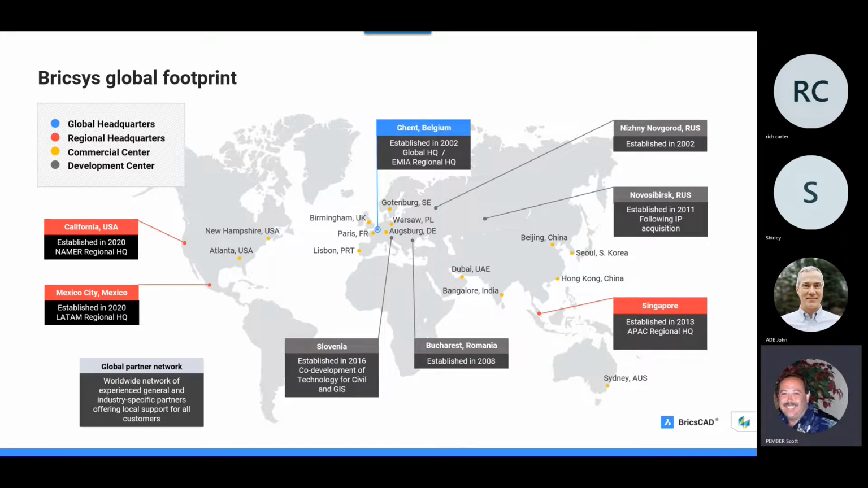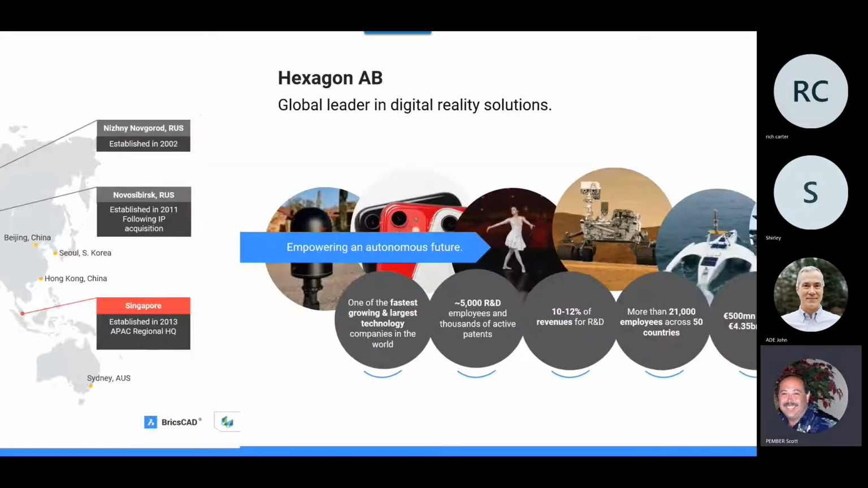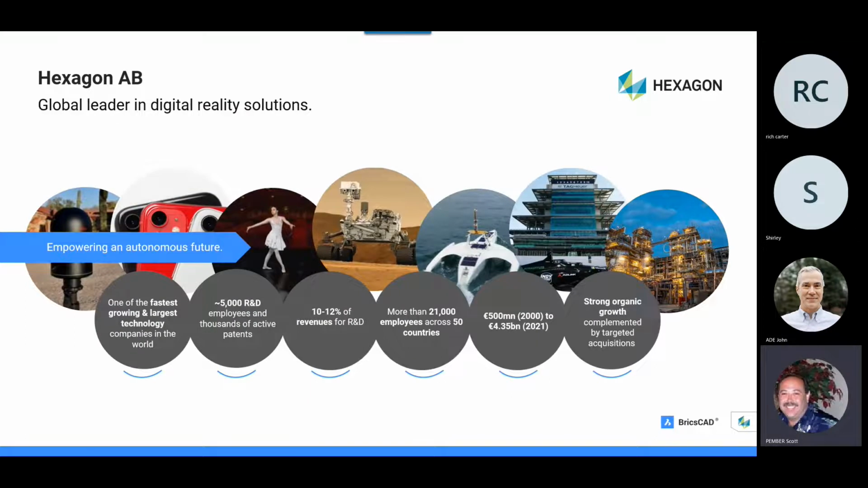As you can see here, we've got offices throughout. We've got California, Mexico City, representation all over the globe. Now, this isn't just Hexagon. This is just Bricscad, so this is kind of like a global footprint. As we go through, we've got one of the fastest growing organizations in the CAD market space, design market space.